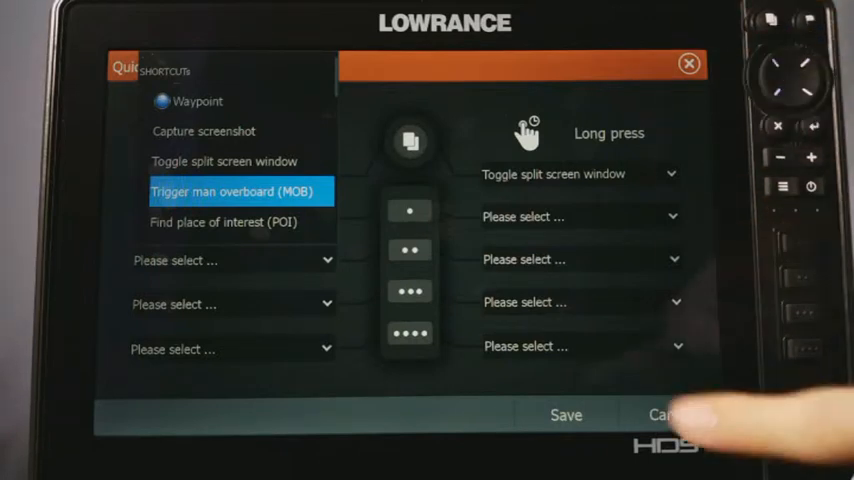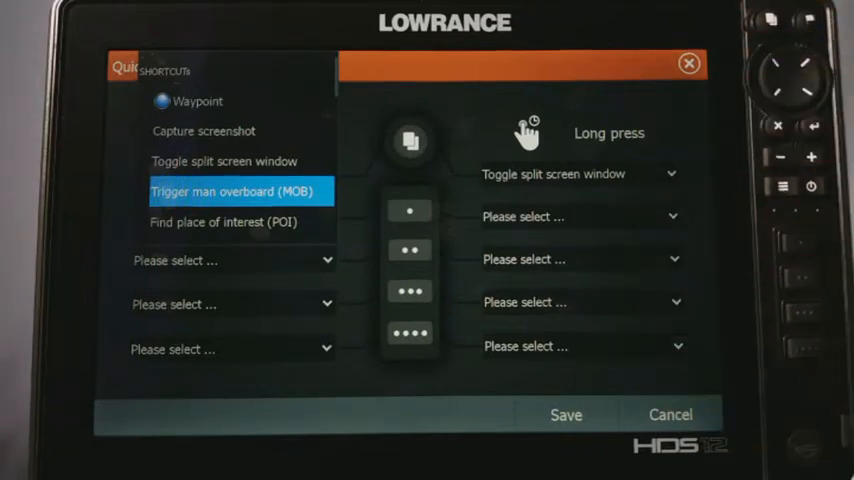Well, when you do that, generally it brings up your crosshairs on the screen, and then you have to hit your back button to exit back out and all that. Instead, you can set this up for toggle split screen. And when you tap that button, it just switches back and forth between which is the active window.